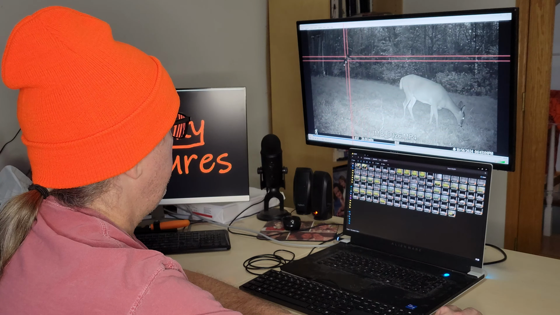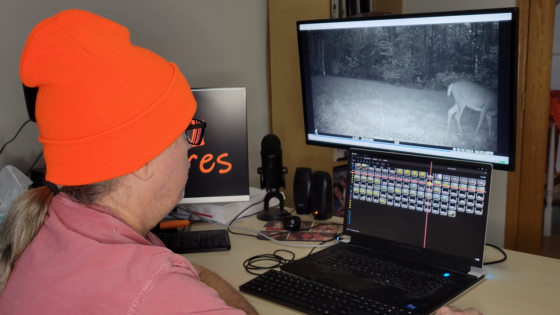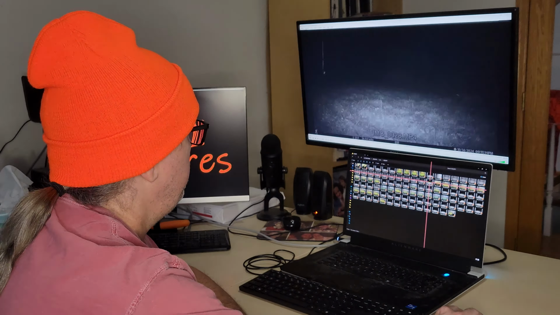That other one's back here. That one looks smaller, but it could be because it's so far away. Let's see, this was on the 14th. And then we see this, what appears to be a wolf. See if I can pause that.